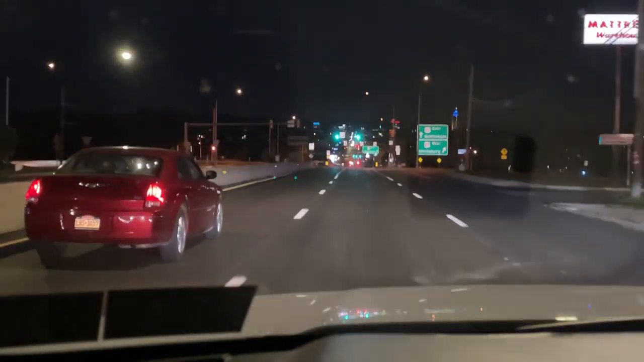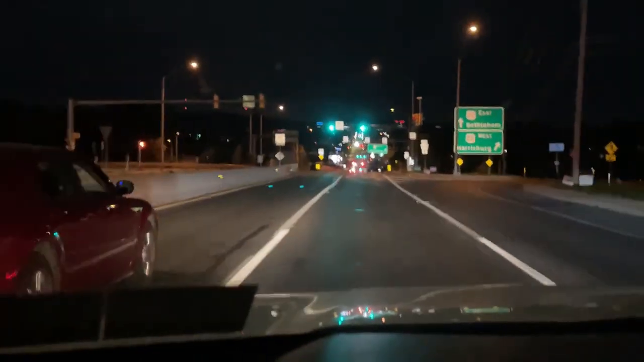I don't wear my seatbelt. I only put my seatbelt on dangerous roadways.